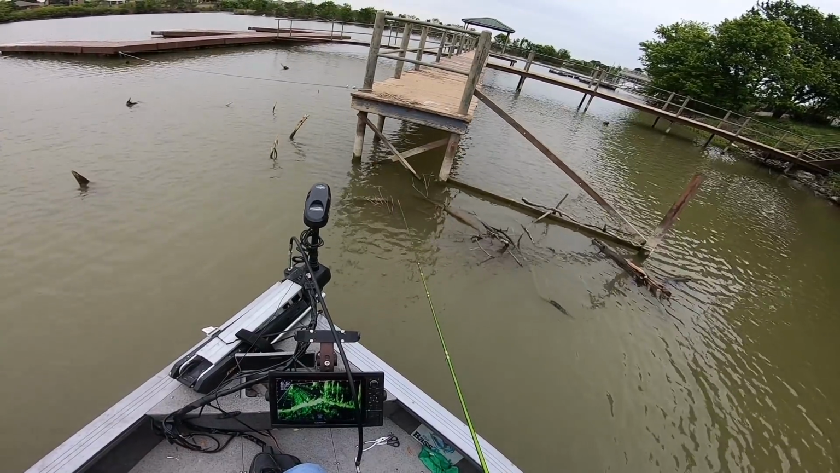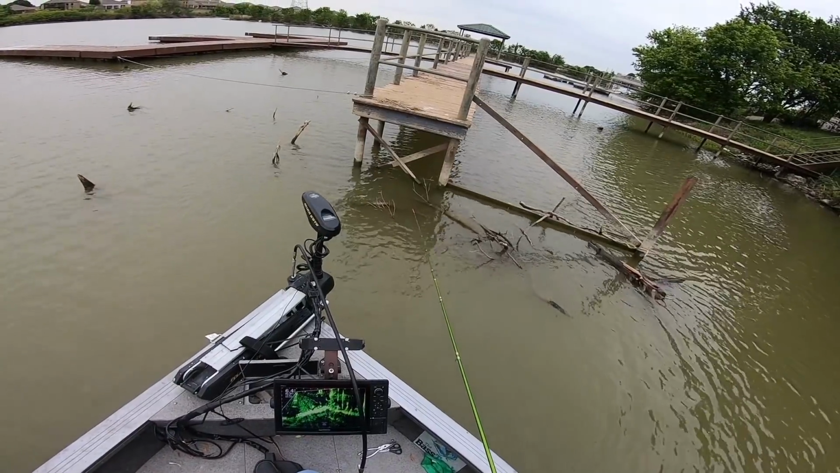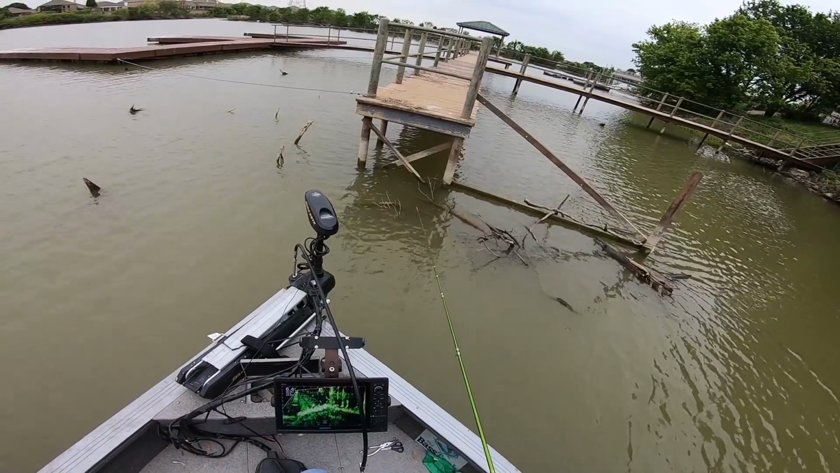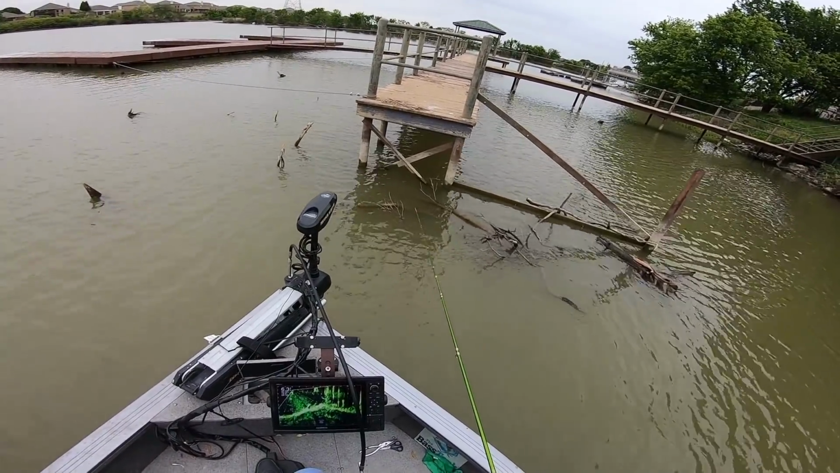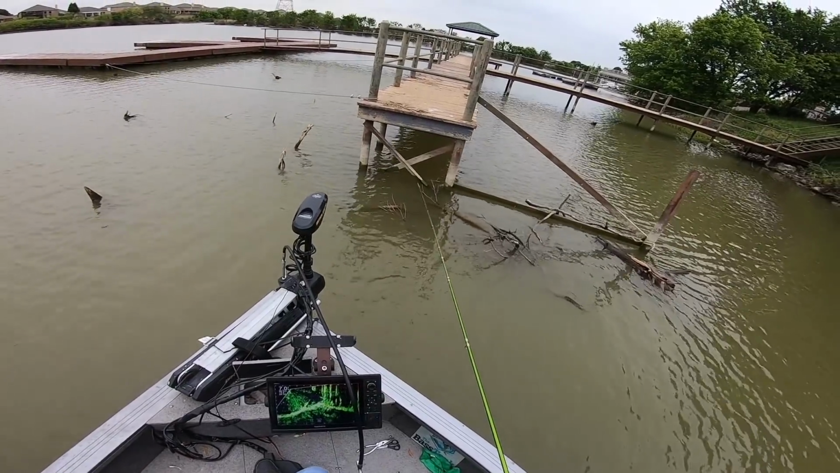Ooh, I got a little, almost like he kissed it. He just bumped it, get it out the way. And they'll do that sometimes, guys. Short striking, and sometimes these fish, they just want you out of their nesting area.